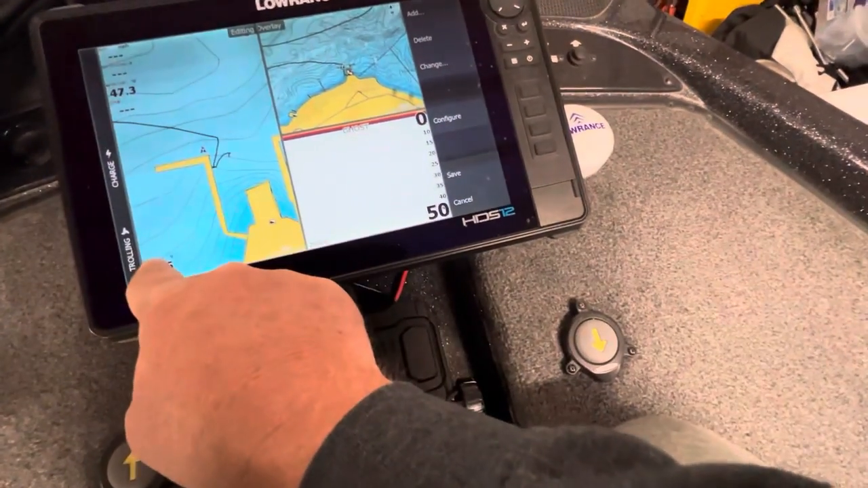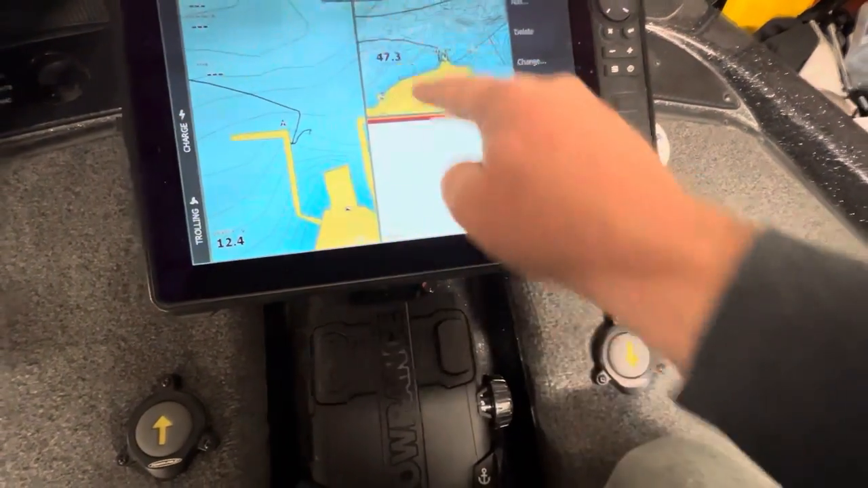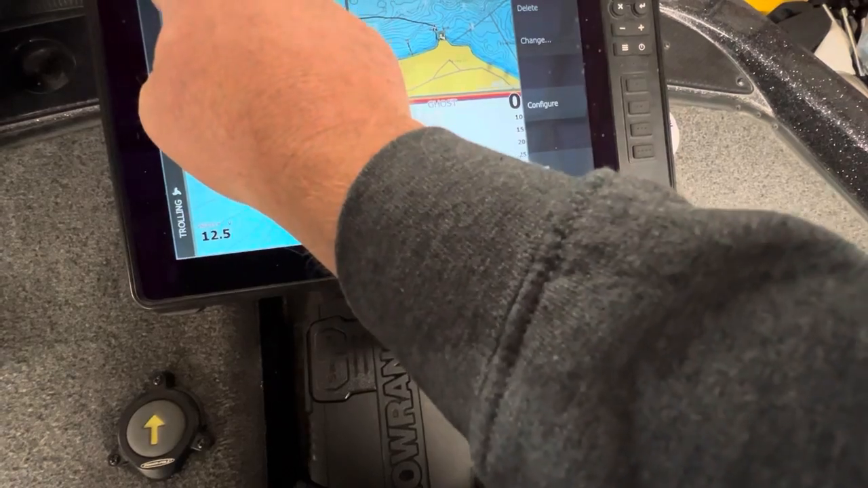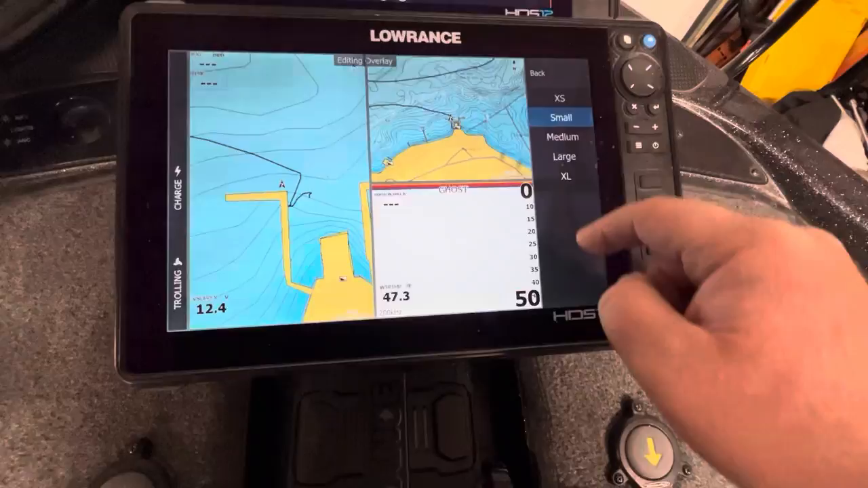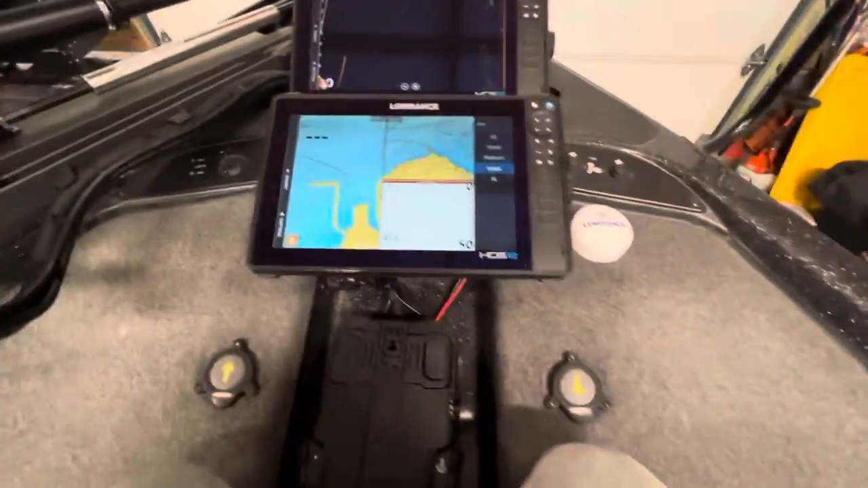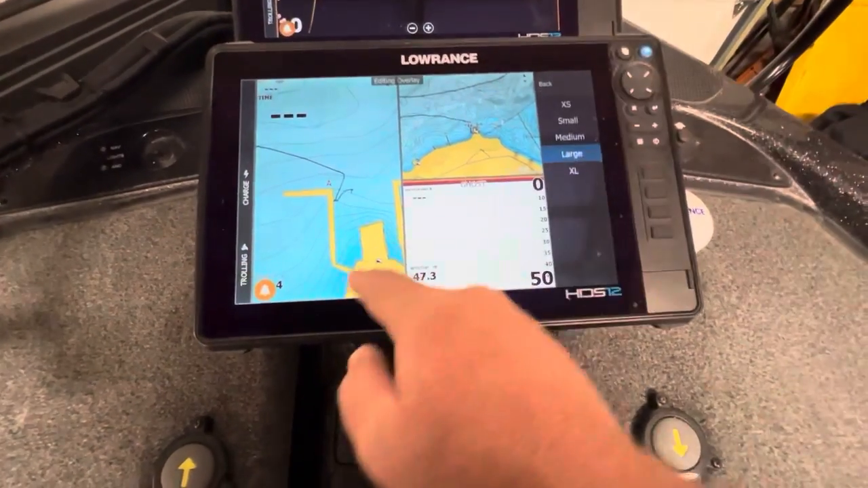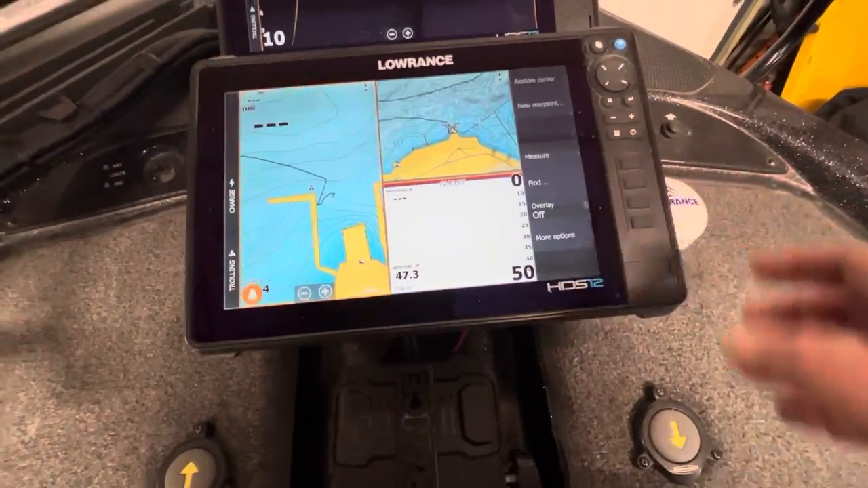So voltage, we're going to keep down here in the bottom left-hand corner. Time, we're going to keep up here. We're going to put temperature down here. Depth right here. Speed on ground can be right there. Time, I'm going to make time big. I'm going to configure this so it's big. All right. So I know exactly what time it is. And that's pretty much it for that. All right. So that is exactly how I like to have my overlays.